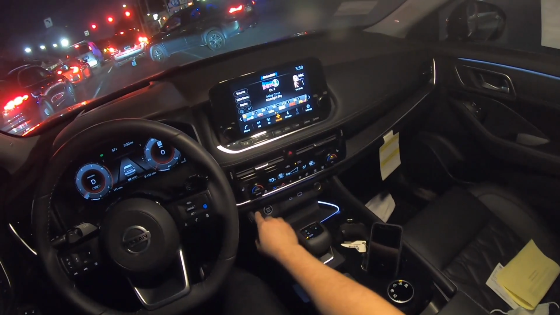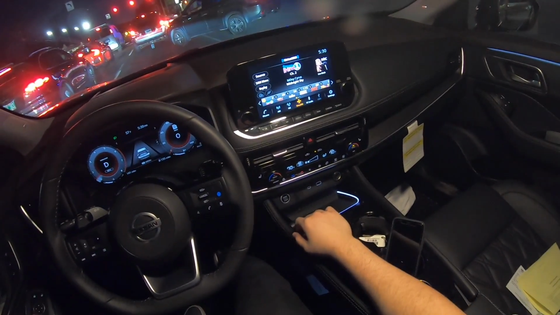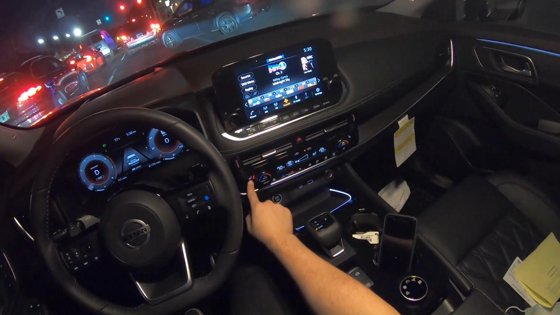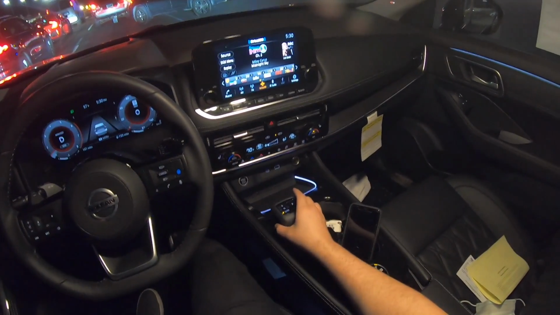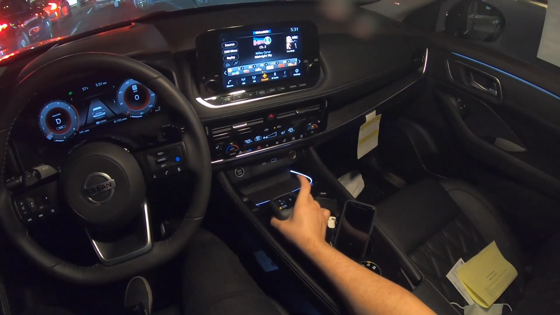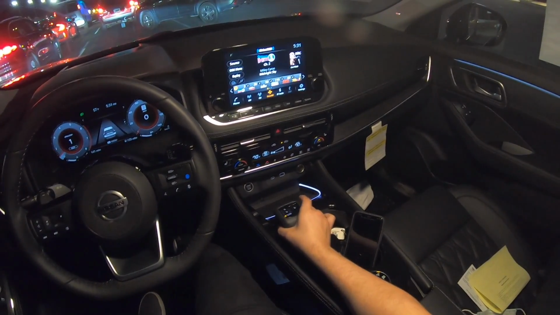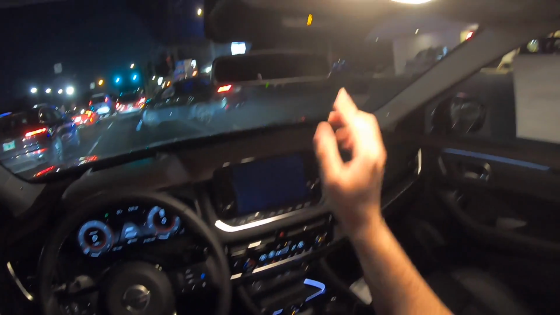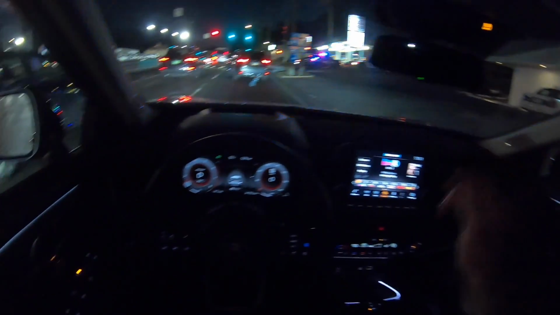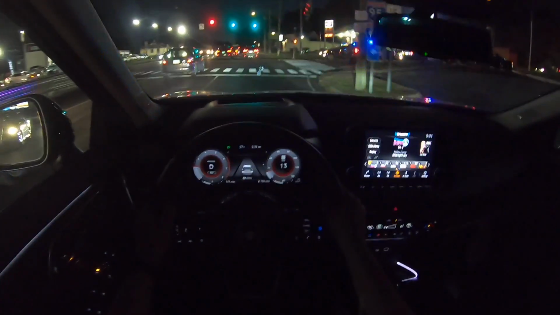I love the location of the engine start stop. Climate controls are pretty easy to use. Heated seats. I wish it had ventilated seats. And the gear shifter is actually really nice. There's a button right here. Pull it back. That's how you put it in drive. To put it in reverse, just go ahead and move it to the front. So that's nice. Here's the backup camera. And honestly guys, overall, good job Nissan.